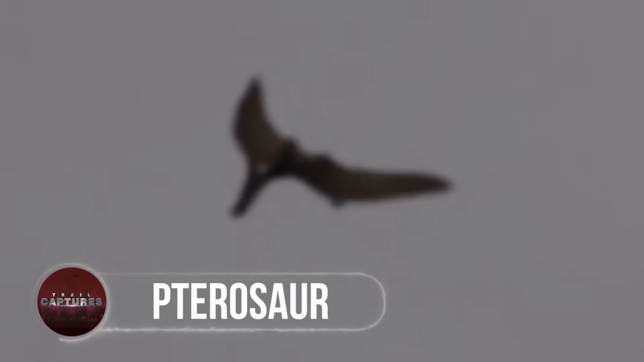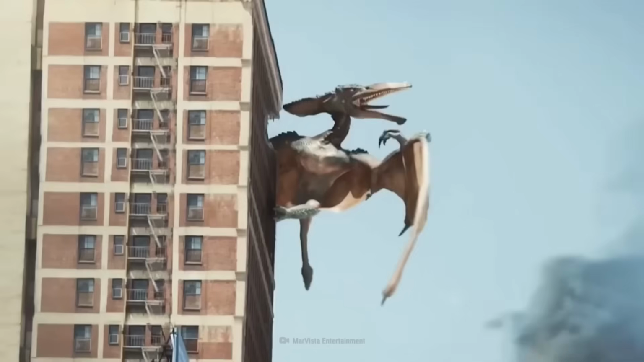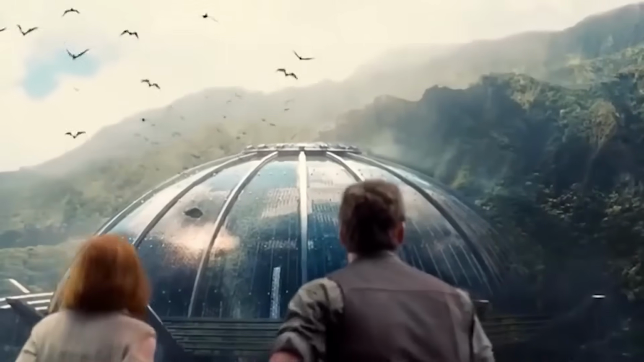Pterosaur. This one seems perfect to be on our list. After all, would you have believed me if I told you there was a pterosaur lurking in the skies? Fossilized pterosaurs are well known thanks to movies. They were the best flying creatures ever. But regrettably, we no longer get to see them most of the time. Still, some people claim to have seen it. Unfortunately, they also recorded it on camera.